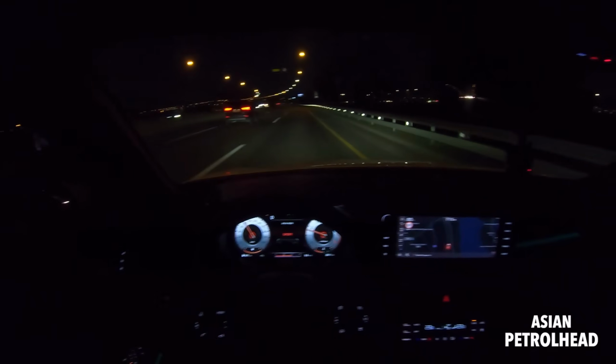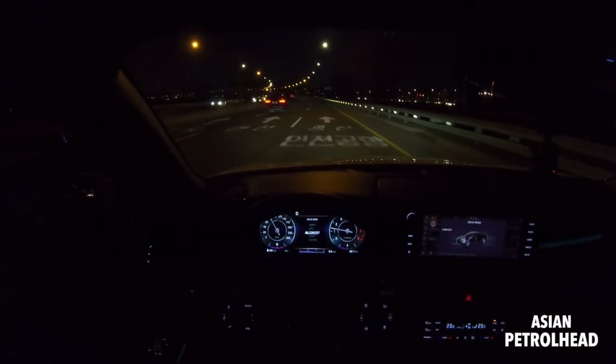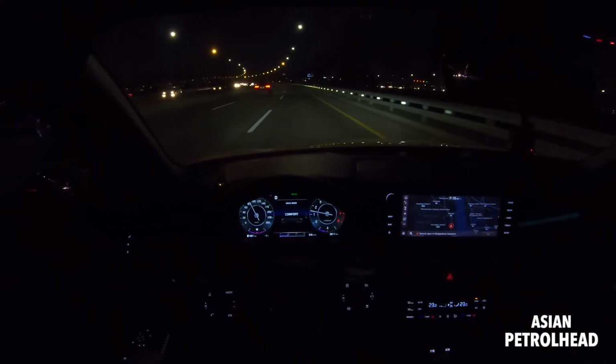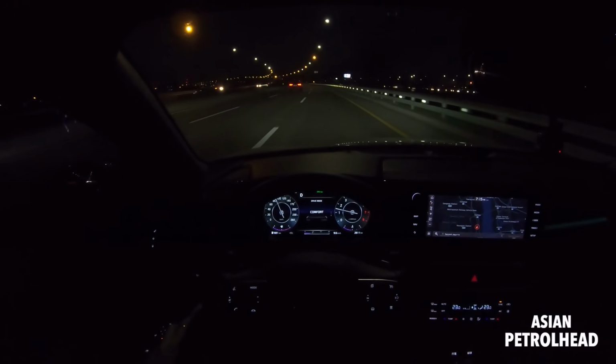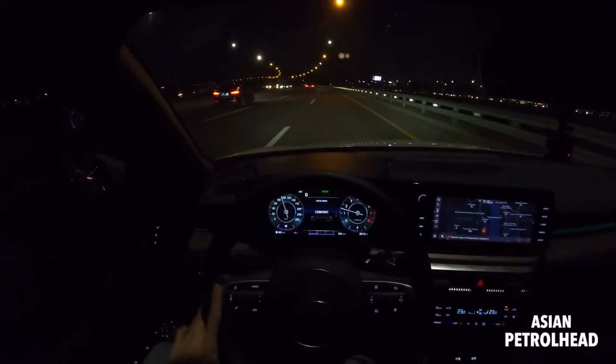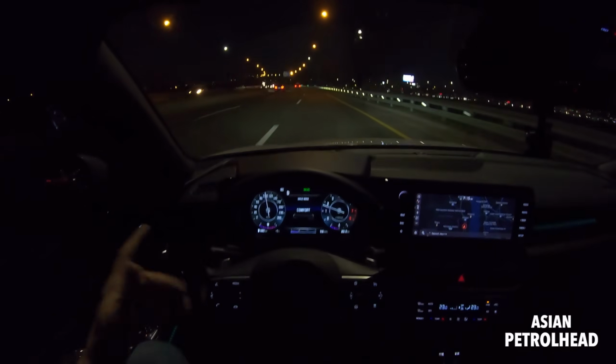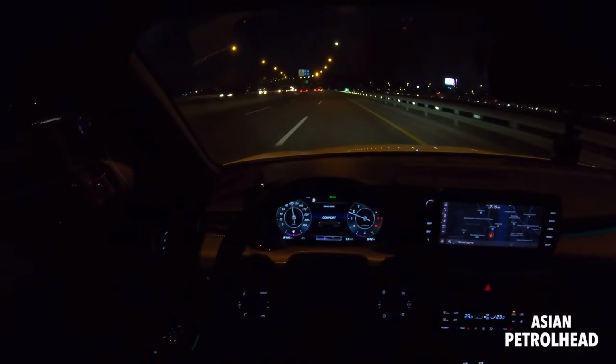So, yes, let's put it back to comfort mode. When you put it onto comfort mode, it relaxes everything. It does not hold the gear longer, and the sound generator does not come too hard. So I like this. It sounds more natural like this, and it feels very nice.